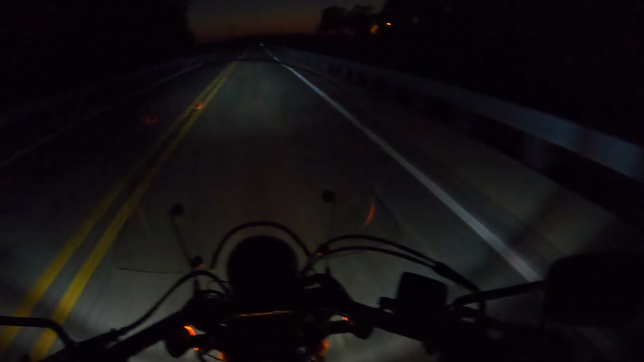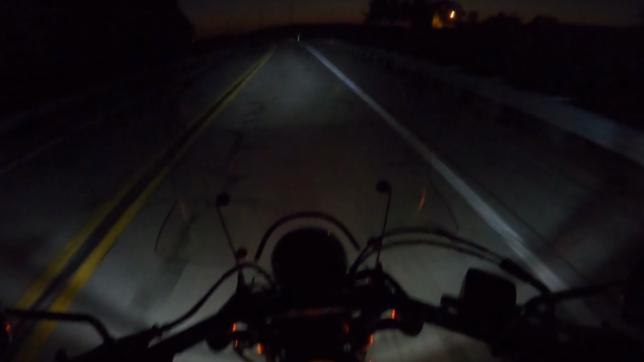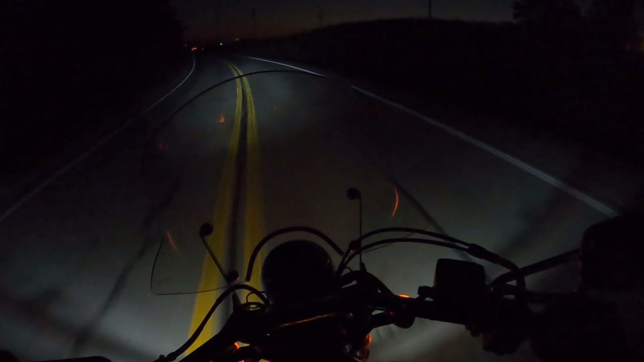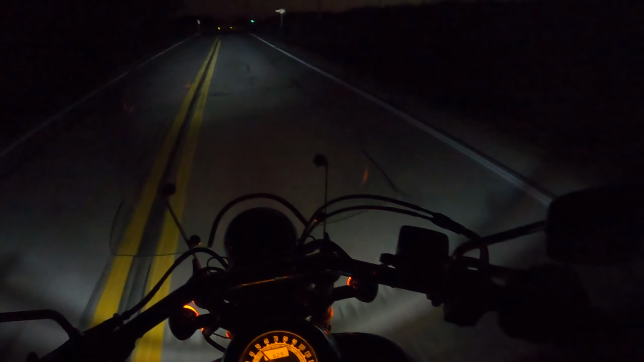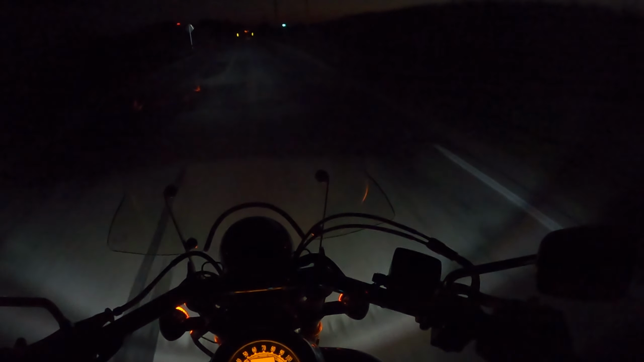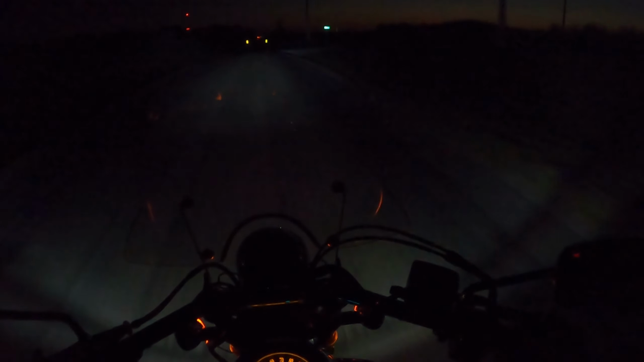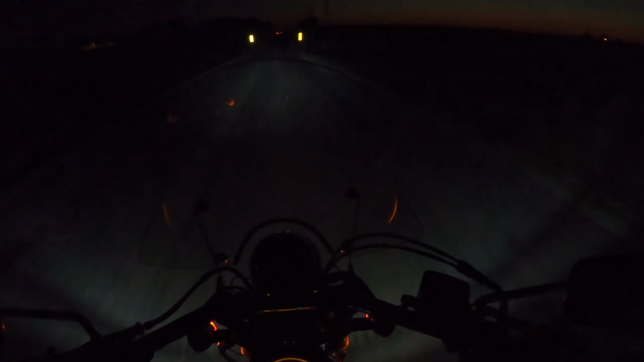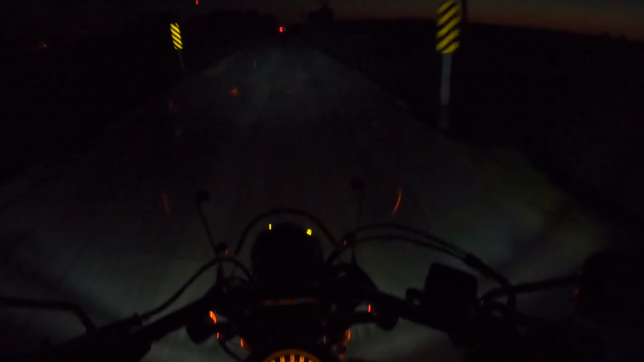I mean, you can't beat what you get for it. Even during the daylight, my brother, he'll ride this bike, and even at 12 o'clock in the afternoon on a clear day, you can still see it in the headlights, just the intensity of the LED. So no, this has been great.